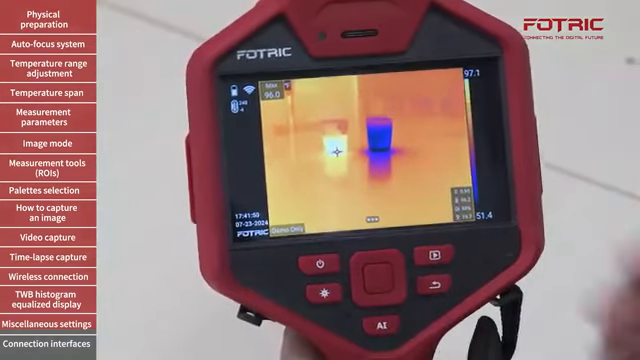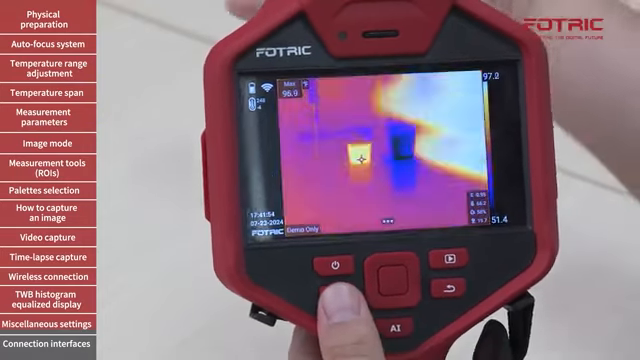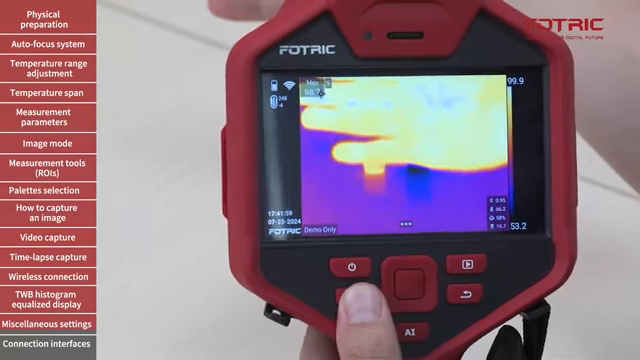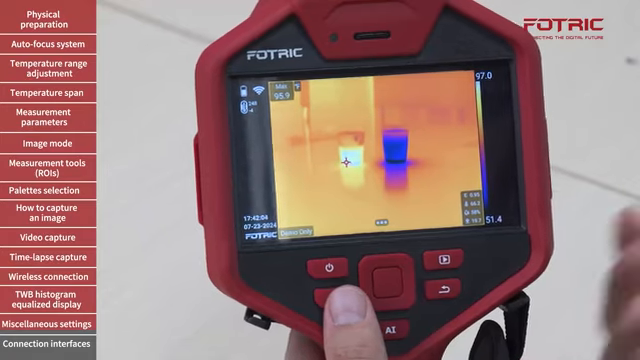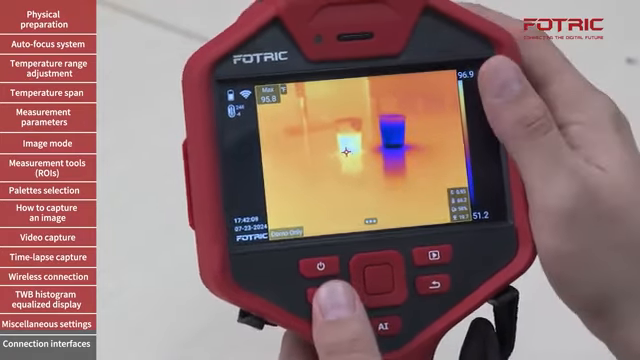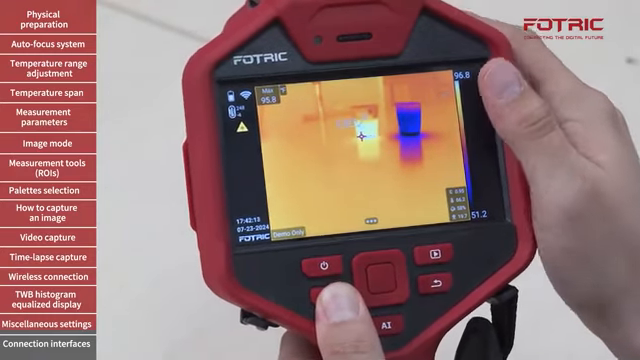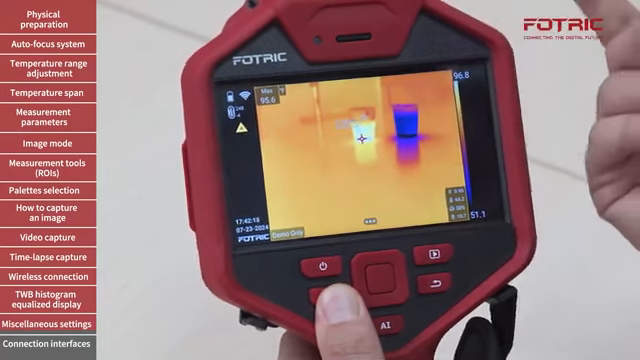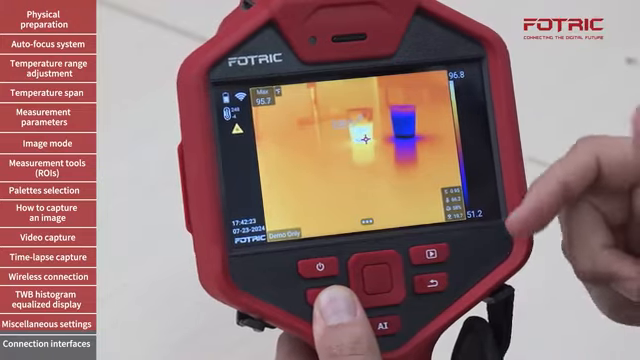Let us explore some of the buttons that we haven't tried much yet. The first one is the laser pointer. The laser pointer will turn on a laser that works as an indicator for me to show and discuss with people that are going around with me. But it also serves as a distance measurement device. So I can aim at a given component and the camera will measure the distance and show it on the screen for me. It's not saving it unless I activate that on the camera. It's simply telling me what's the distance between the camera and the component.